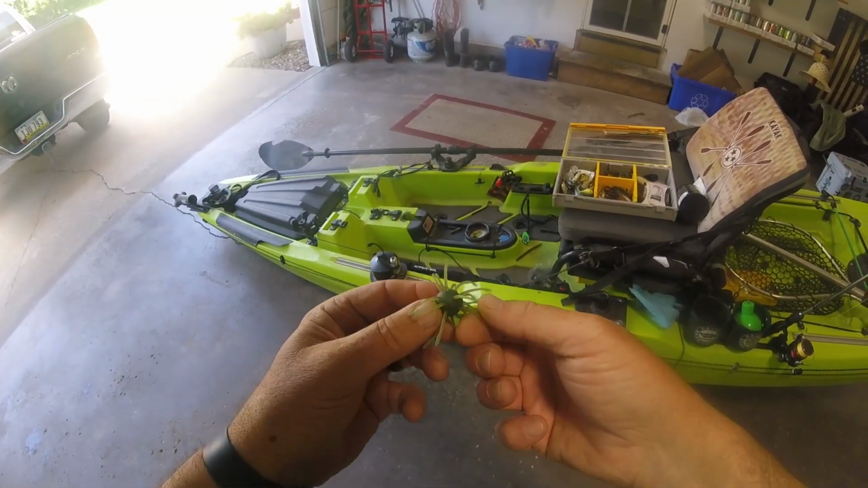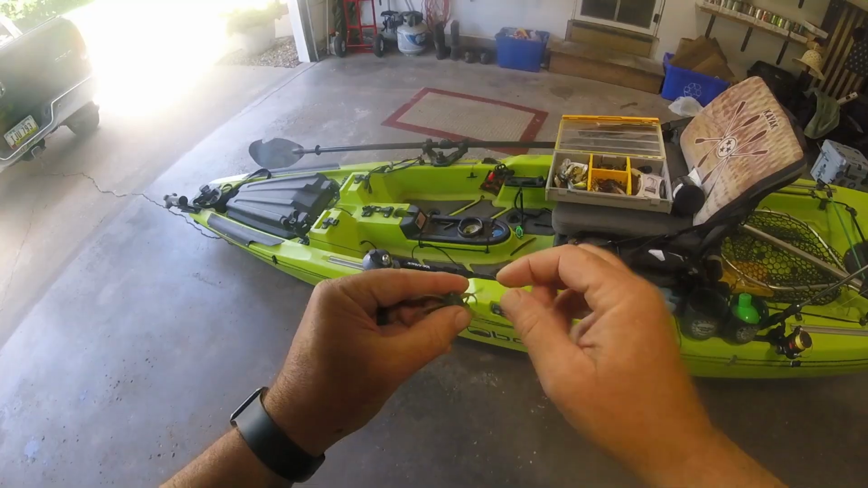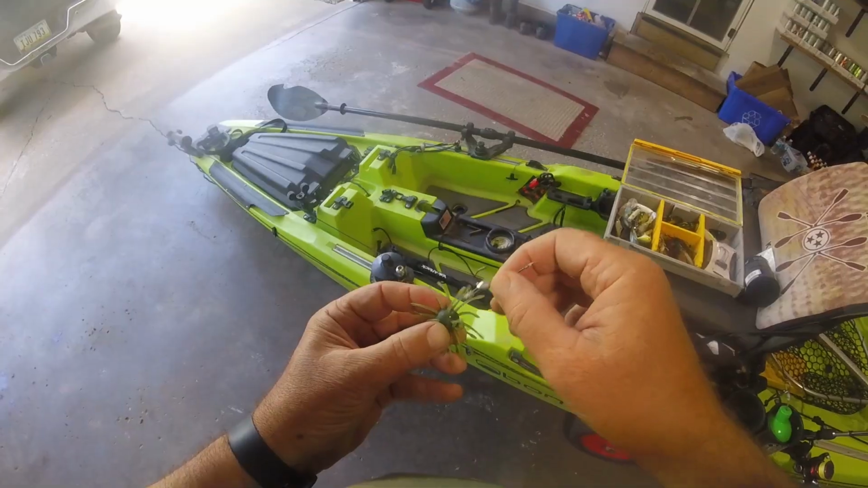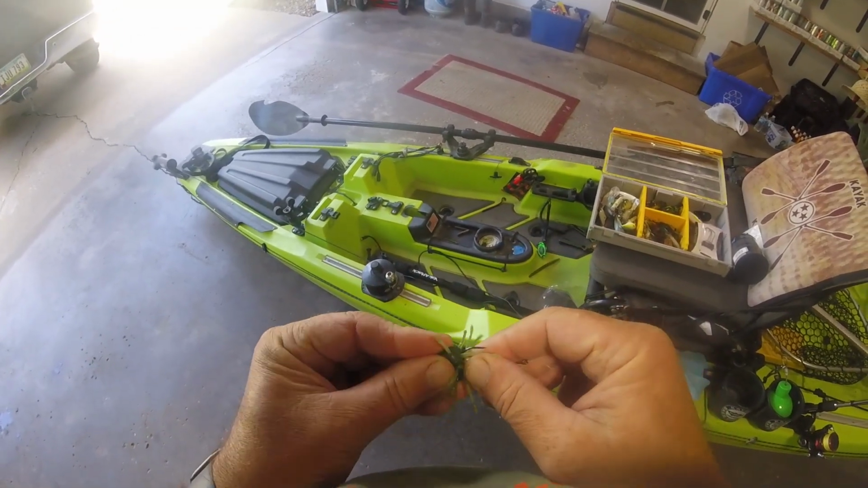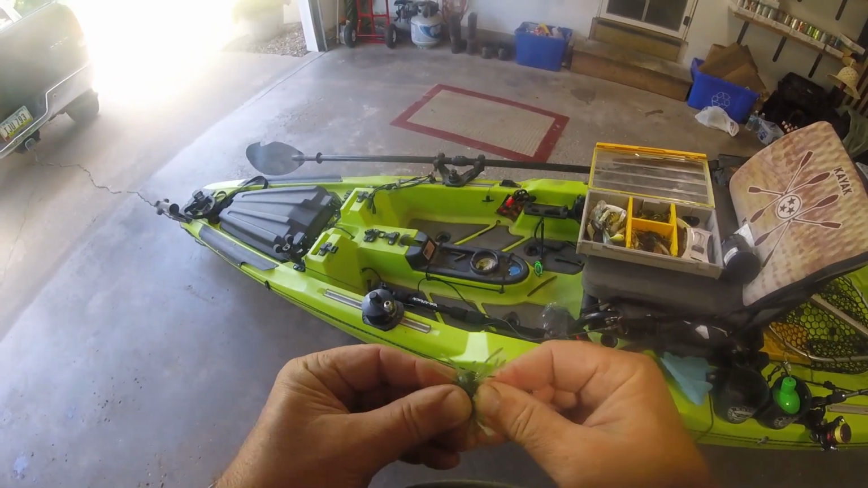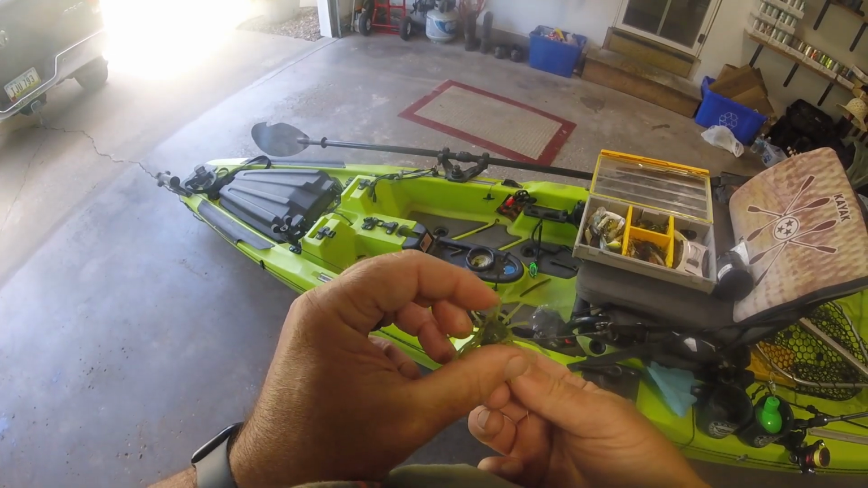Alright, I took this off the wire and there's the little hole that was through it, holding it on the wire inside the packaging. So I'm just going to take this, and this is one of those kinds of plastic that, I'm trying to see where it comes through on the other side here.